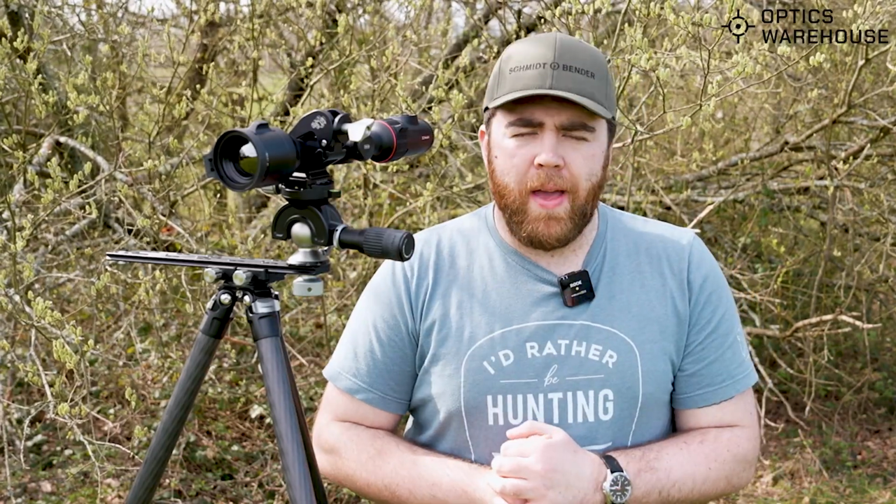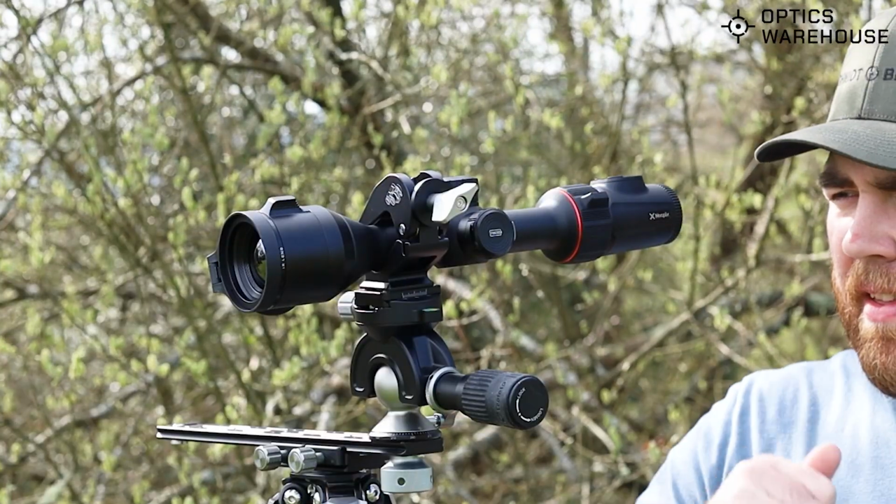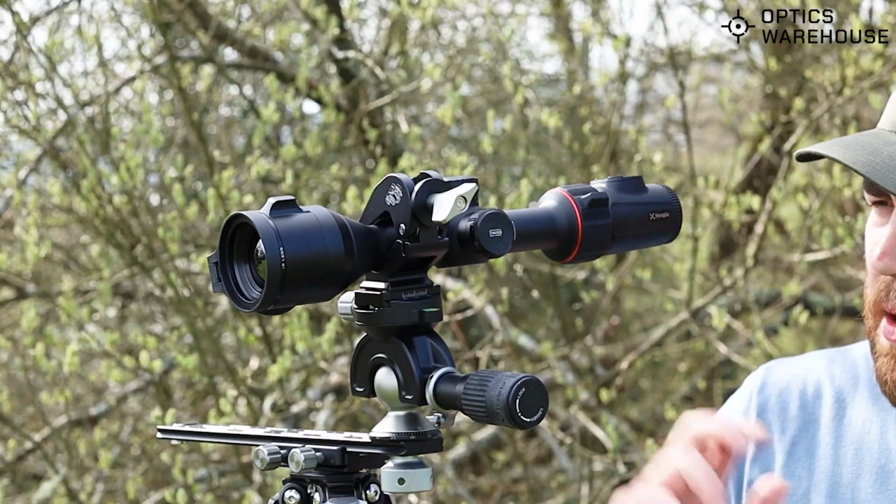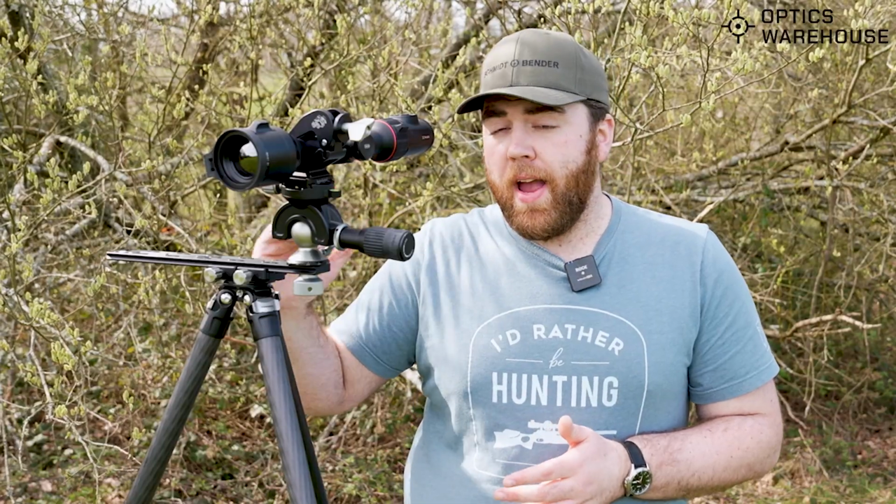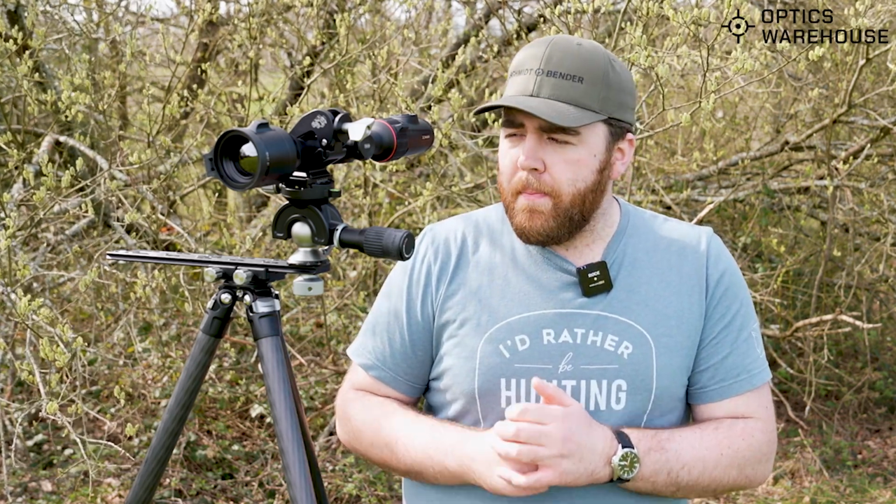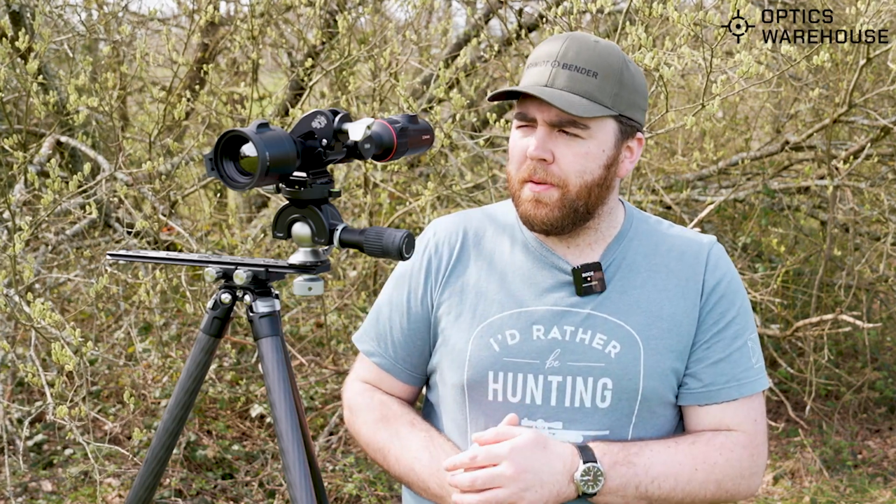Today I have the Nocpix Ace L35. This scope has become one of my top recommendations. It's absolutely brilliant. So I'll give you a quick rundown. It's a 384 sensor, so not the highest, but I'll explain in a little minute why it's still one of my top recommendations for people getting into thermal.